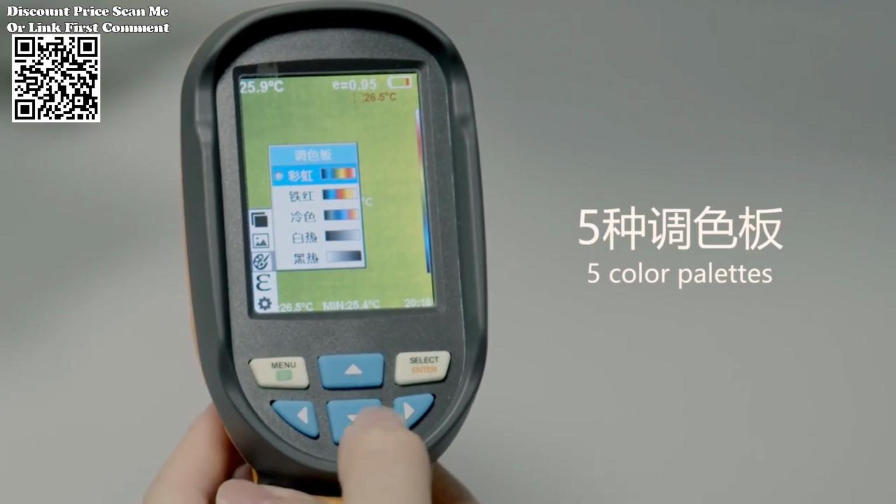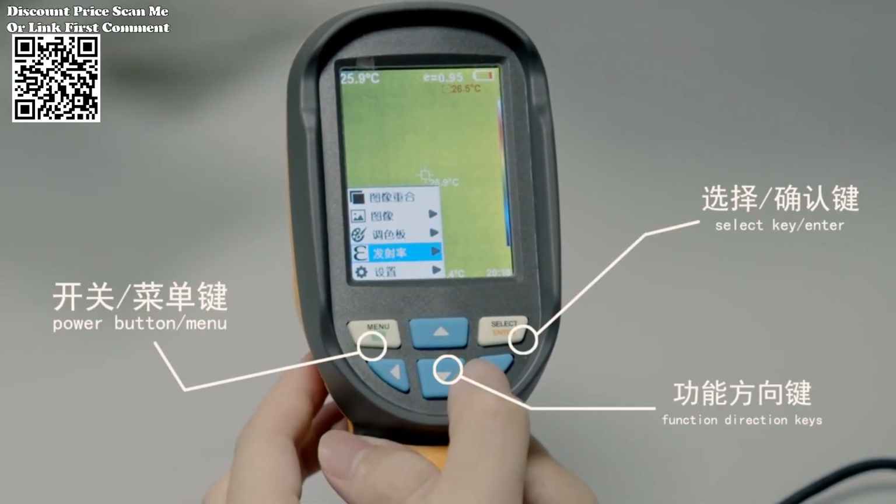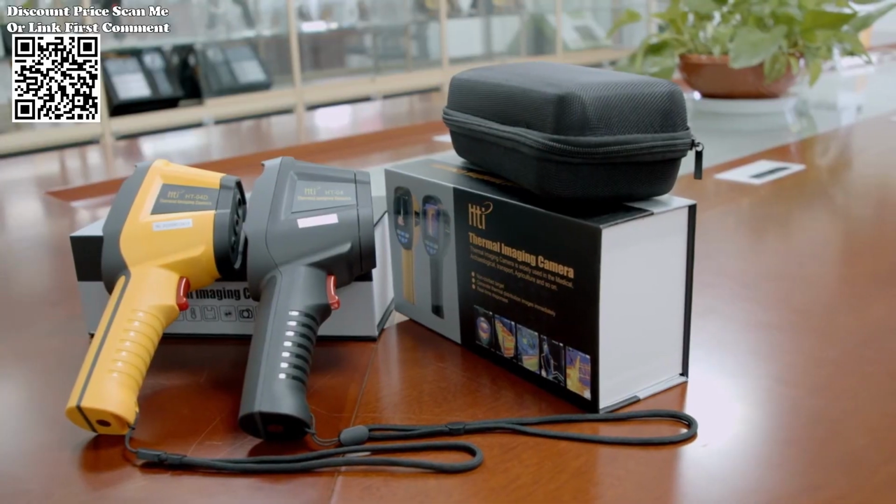By analyzing temperature variations, the HT-02D aids in identifying potential fire risks, enabling proactive measures to mitigate fire hazards and enhance fire protection efforts.